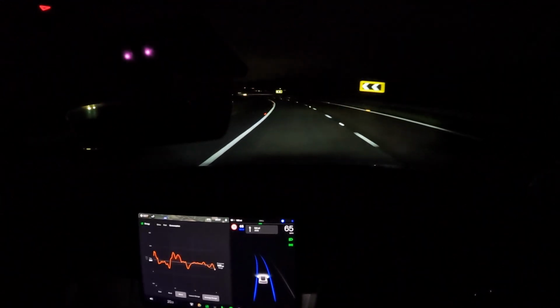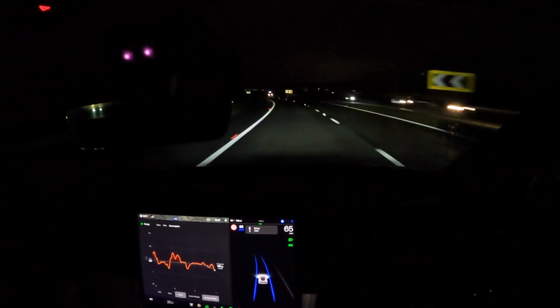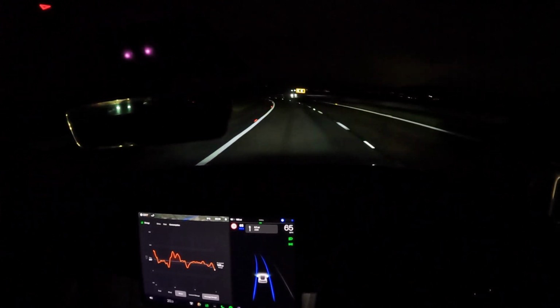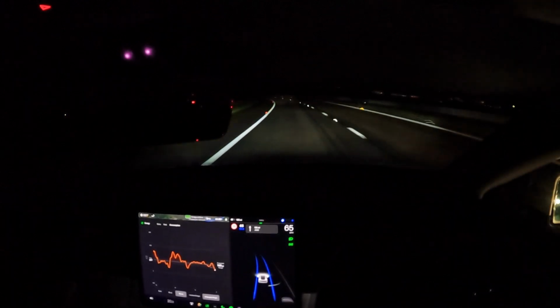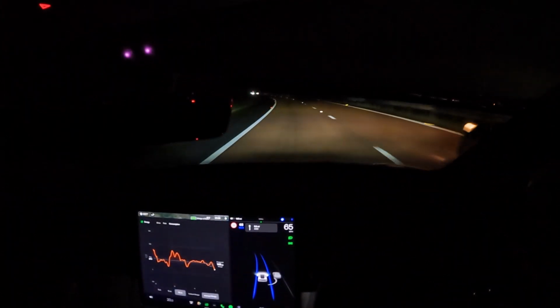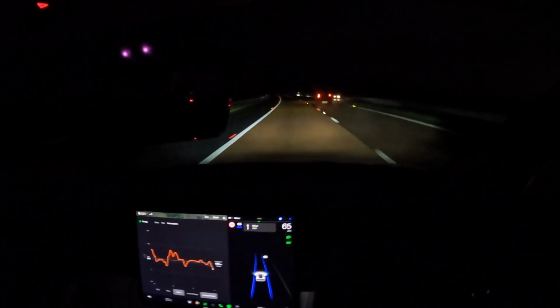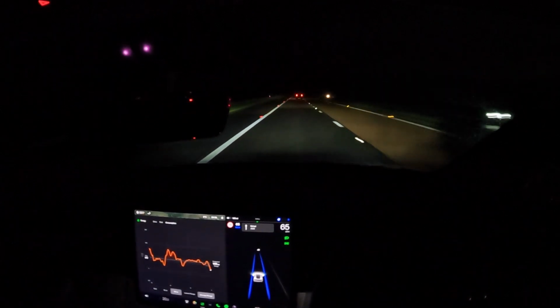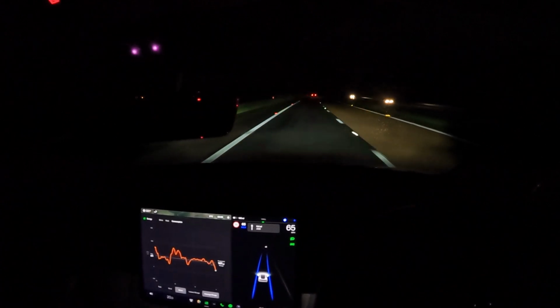This section of the M90 has this enormous long sweeping downhill bend. There is nothing else like it on the British motorway system, and it's really interesting to drive every time I do it. I mean, we're doing 65 round it without any issues and no complaints on Autopilot, but it's certainly different. What I am doing though is I'm looking at energy consumption.